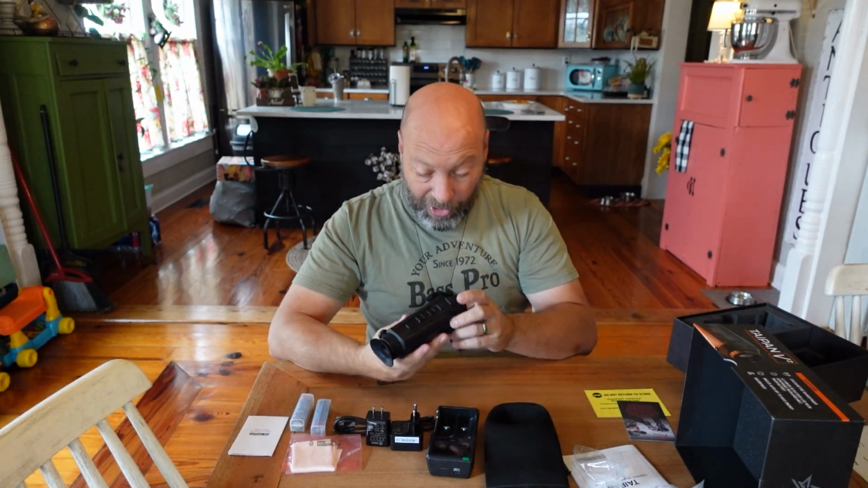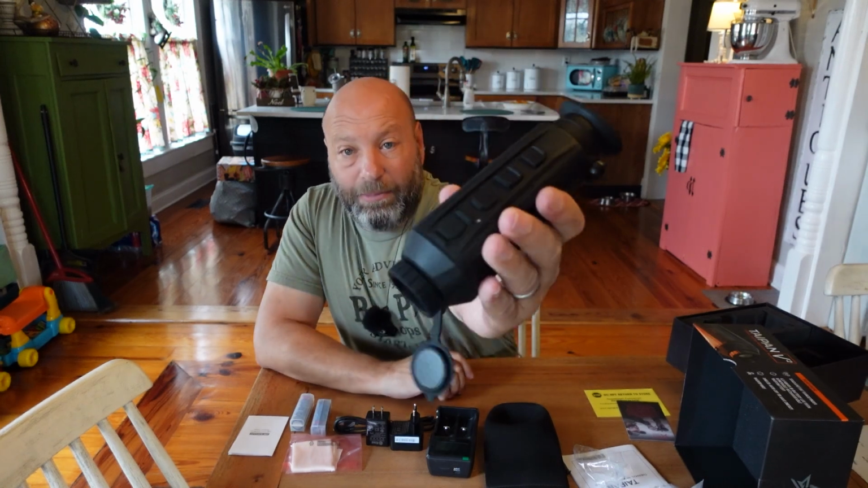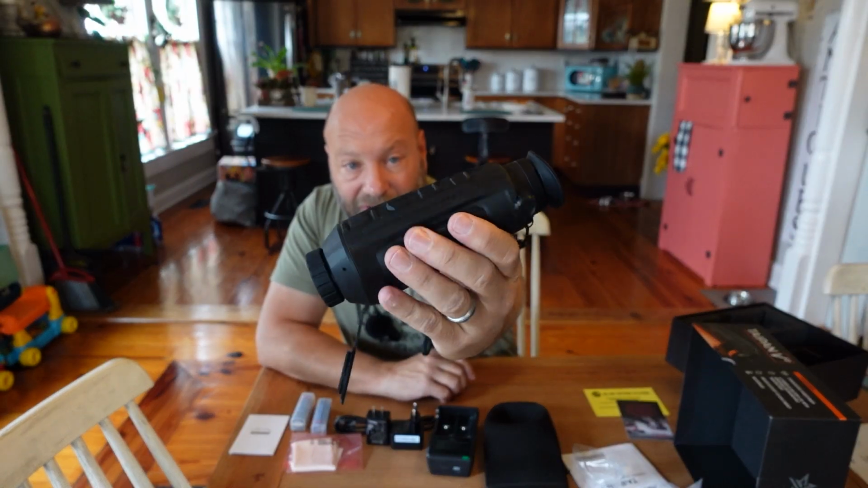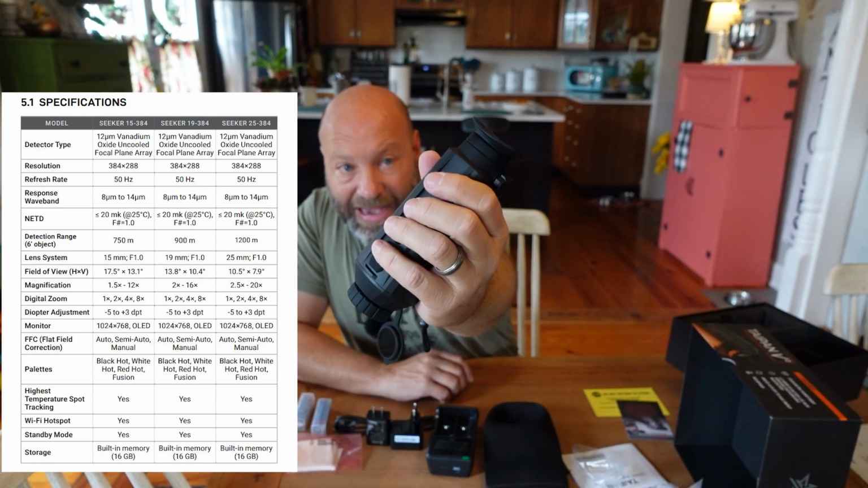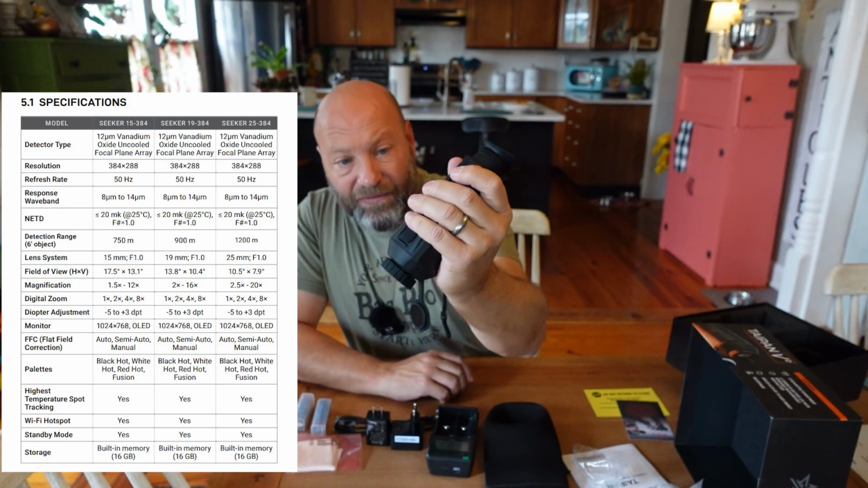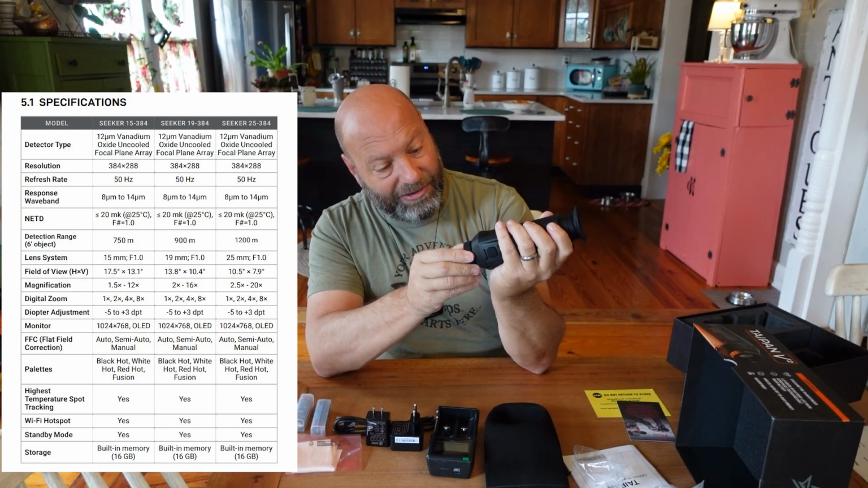You have all of your mode buttons that we will go through 100%, your power button. But I like how big and bulky and tactical those buttons are. Look at that. Those are, and they got high ridges. So real easy to feel exactly what mode you're hitting and what you're hitting. Feels good in the hand, good grip. I like that this is tethered on there too, which is nice.